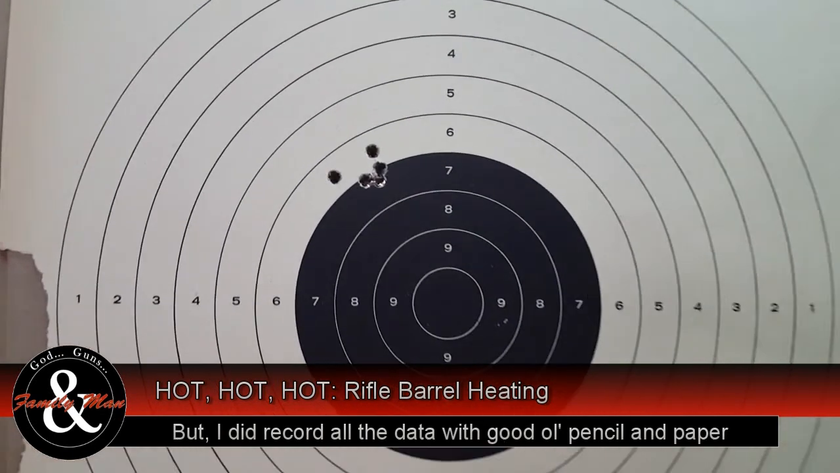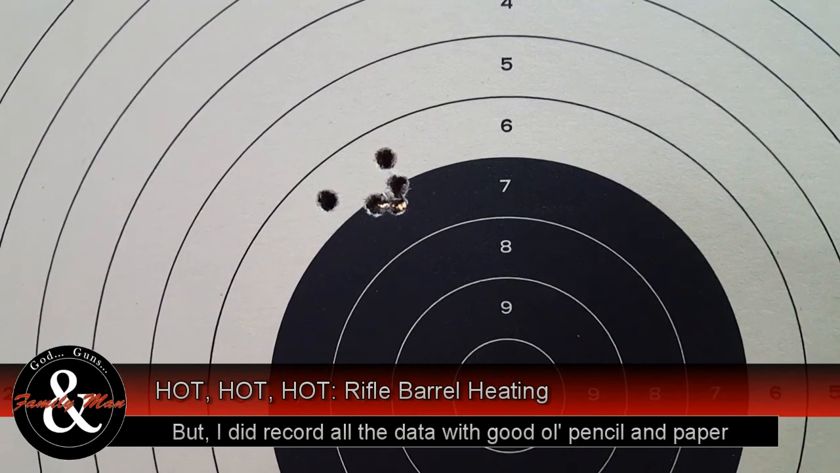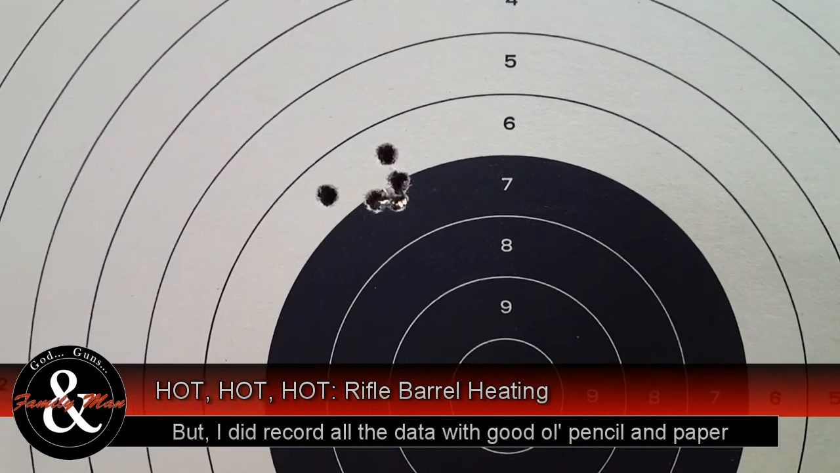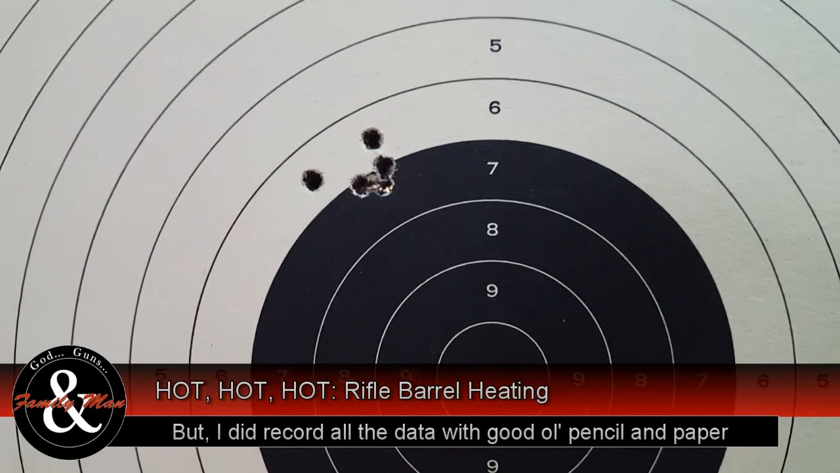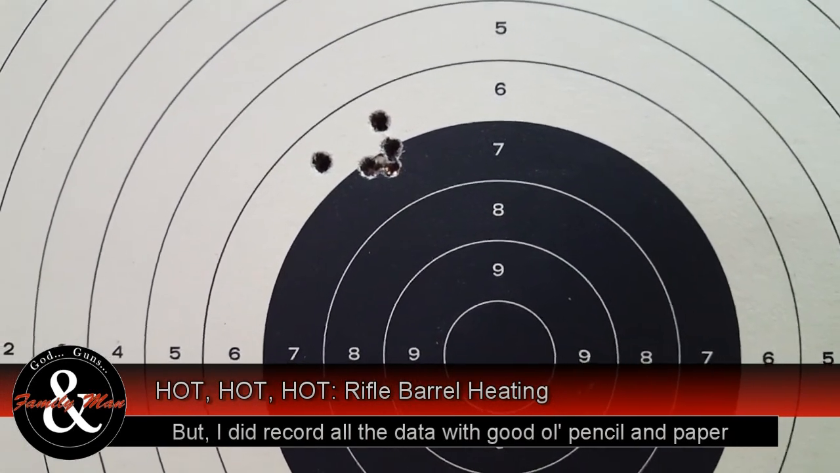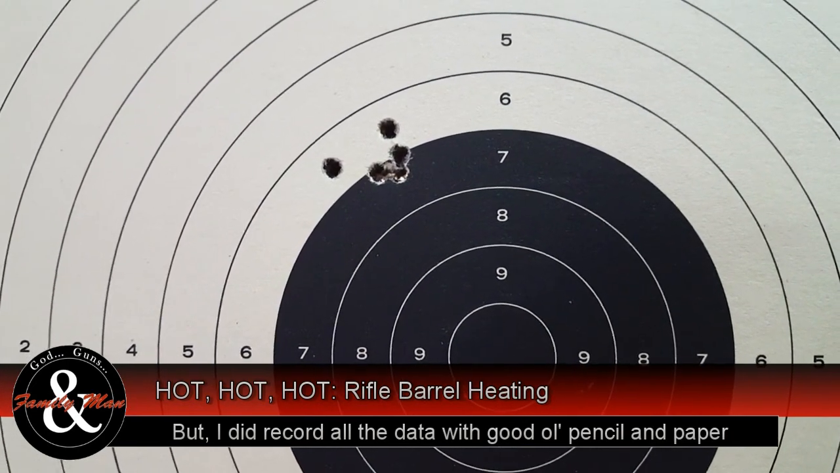Now with this sort of group, can we infer that anything is really happening as the barrel is heating up? I'm not so sure. You could probably argue that all of this dispersion of the rounds impacting is due to human error, and a little bit of inconsistency in the ammo itself.